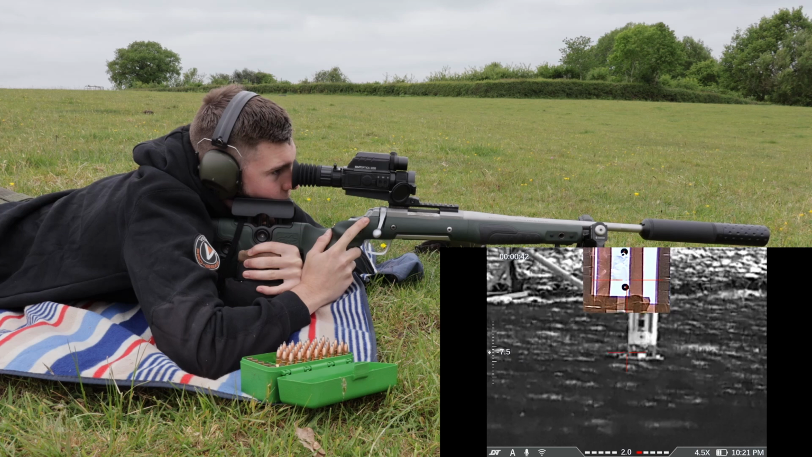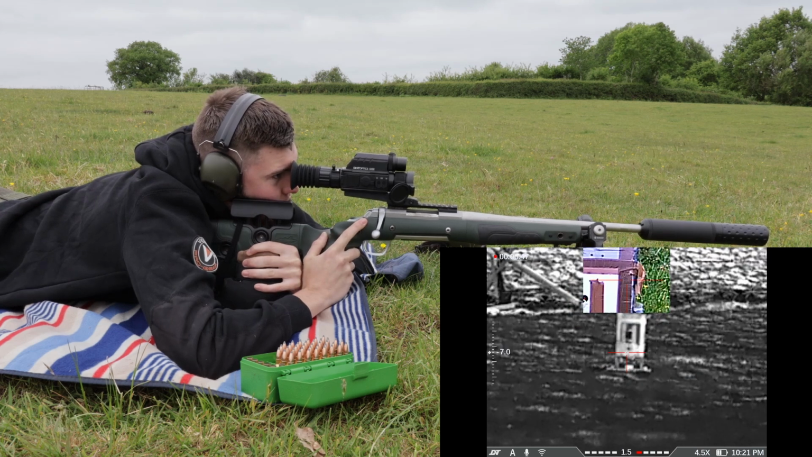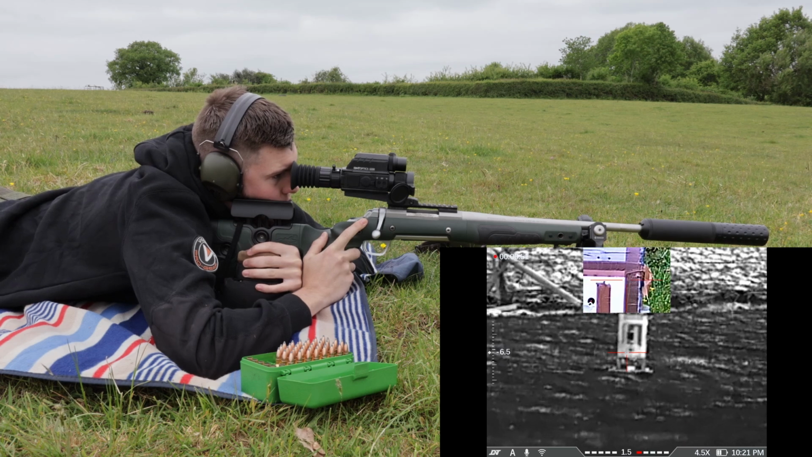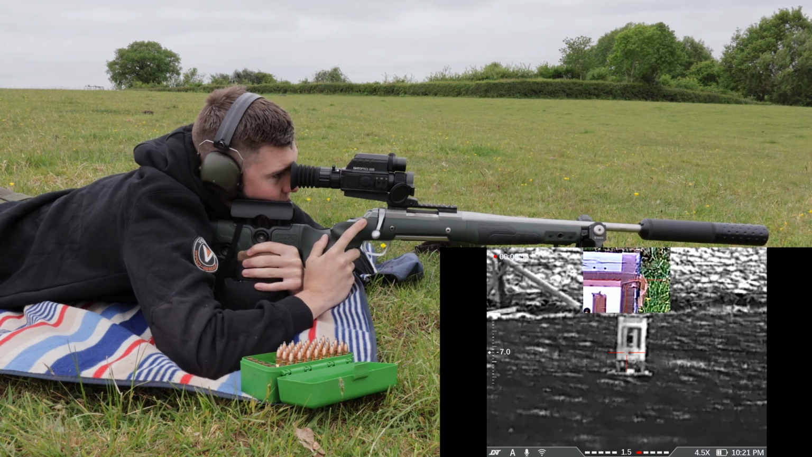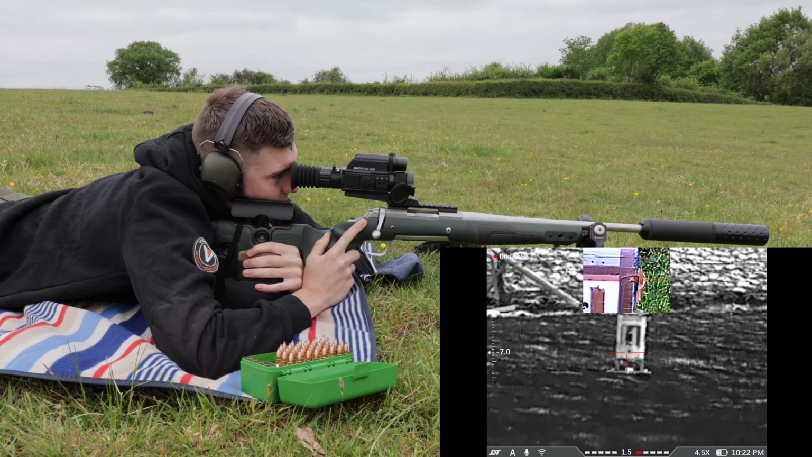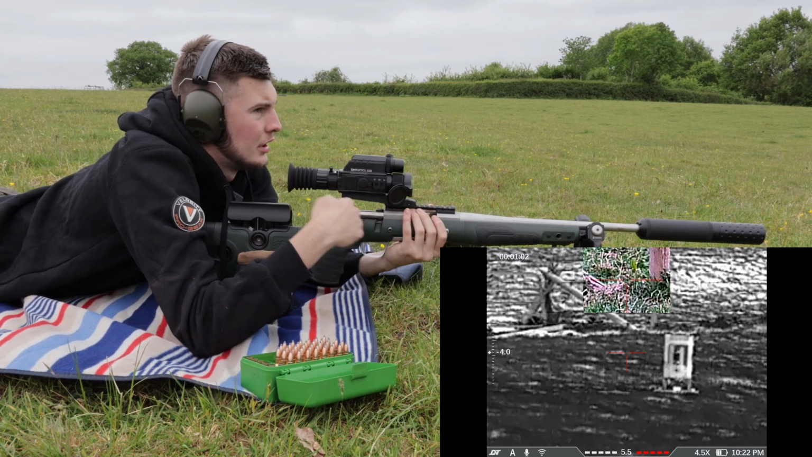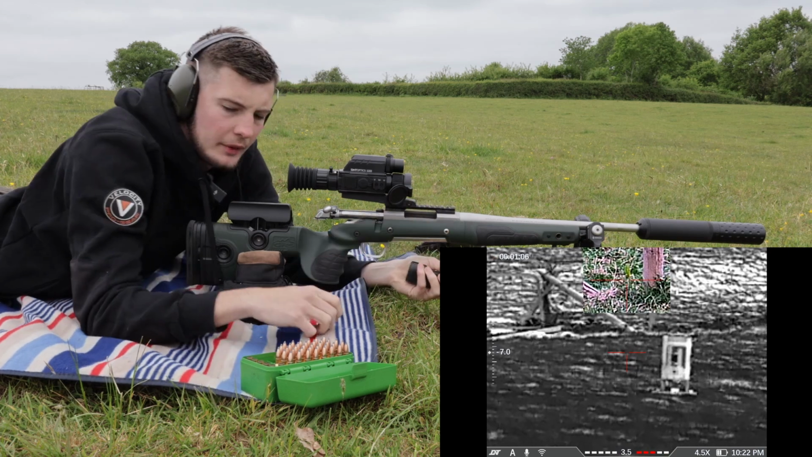Yeah, so looking at it with the picture in picture, it's gone through up there. What I'm going to do, just to prove there, because that's on the left hand edge, I'm just going to aim a bit to the left again of the foil, and it should land where I'm aiming now. I'll do that one more shot and then I'll be happy.